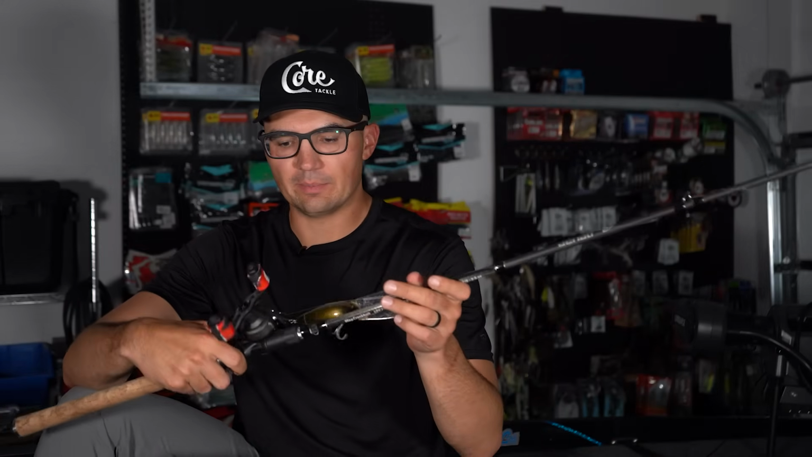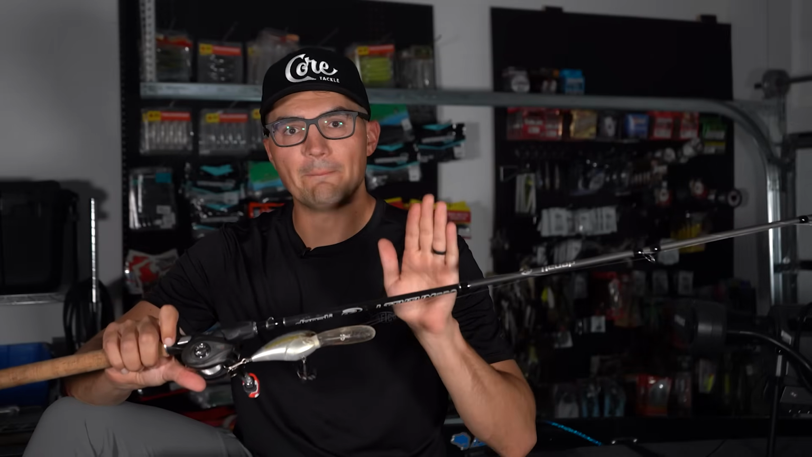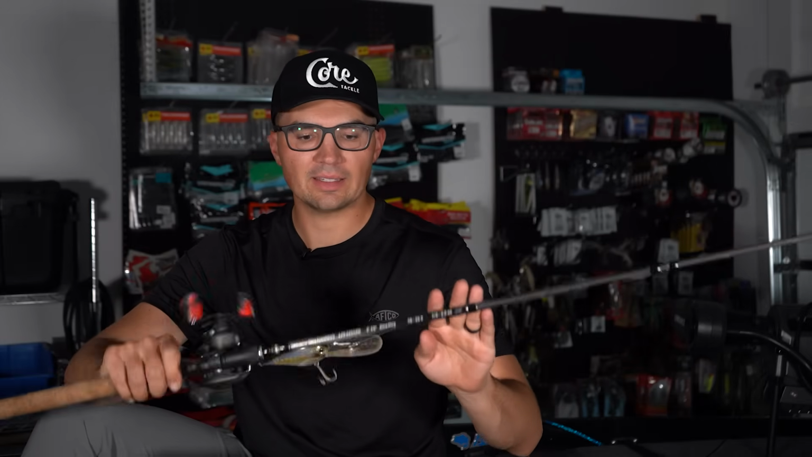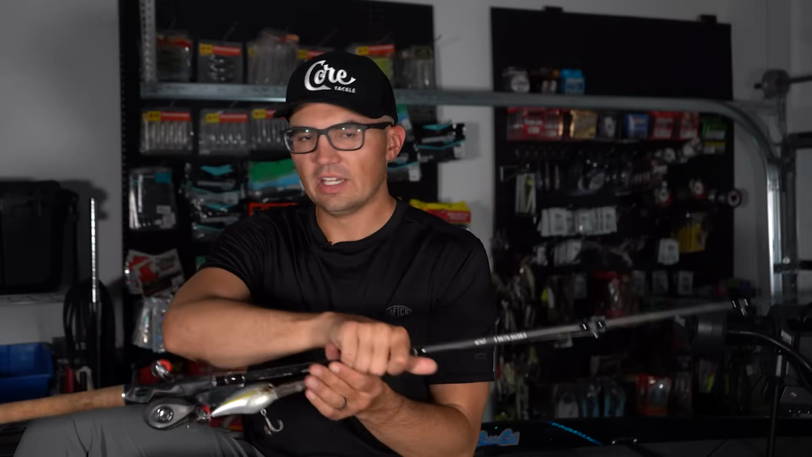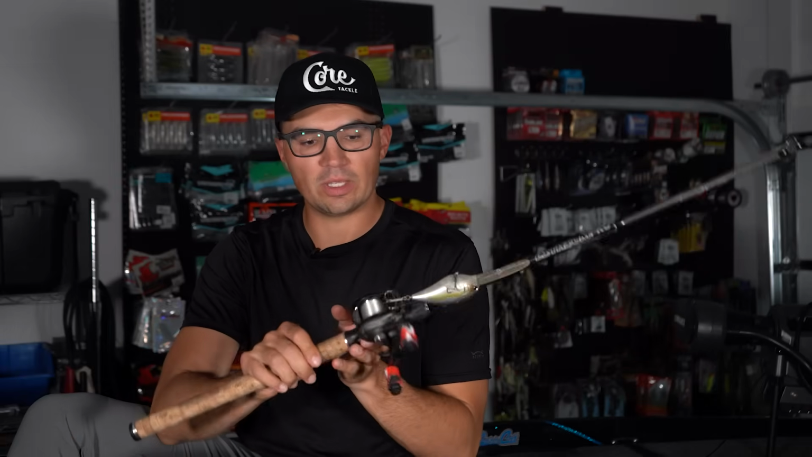I forgot to mention the gear for this big Blitz Magnum. I'm just throwing this on the Denali Lithium Pro 7'10" extra heavy, moderate action Magnum crankbait rod. And this rod has a little bit of give to it. It's great with these big Magnum crankbaits. Just pairing that with some 15-pound fluorocarbon line and a 5-to-1 gear ratio Black Max.